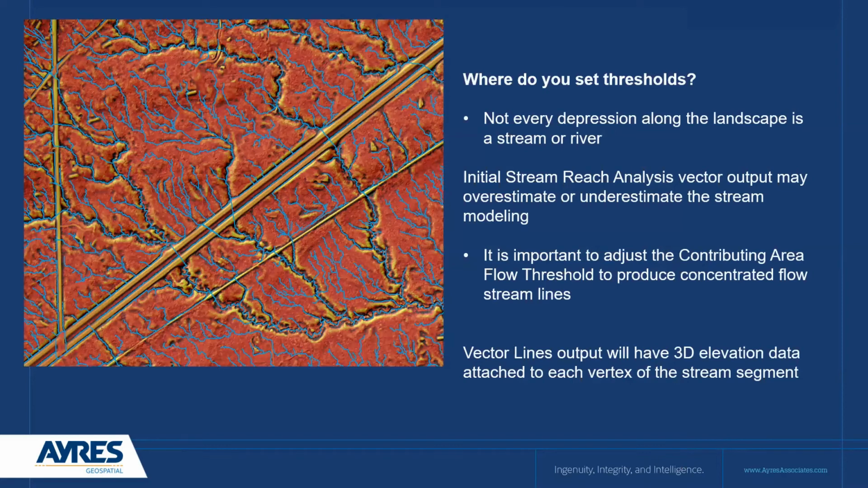Now, we talked a lot about thresholds. Where do you set thresholds? Obviously, not all the vectors in this image are streams. Not every depression along the landscape is a stream or river. They may accumulate water in a high water event, a 1 in 500 year flood or something like that, or in the spring runoff they may drain water away from a field, but they're not necessarily rivers or streams.